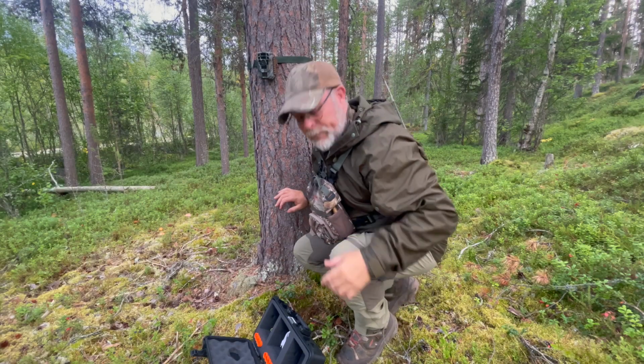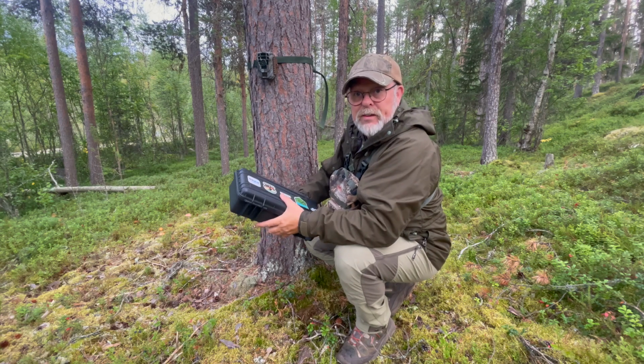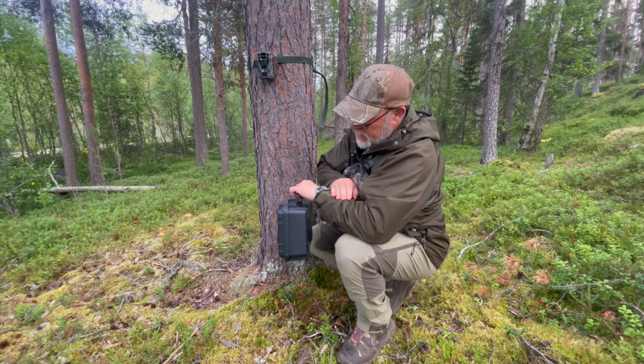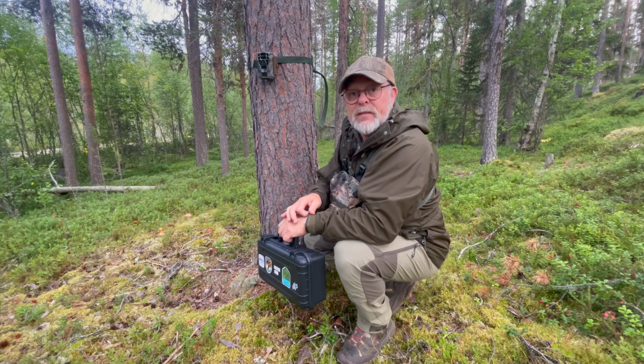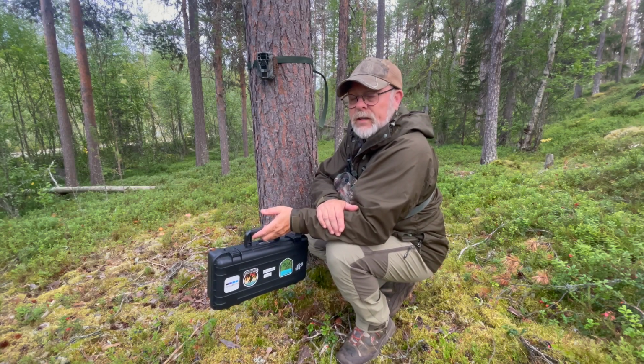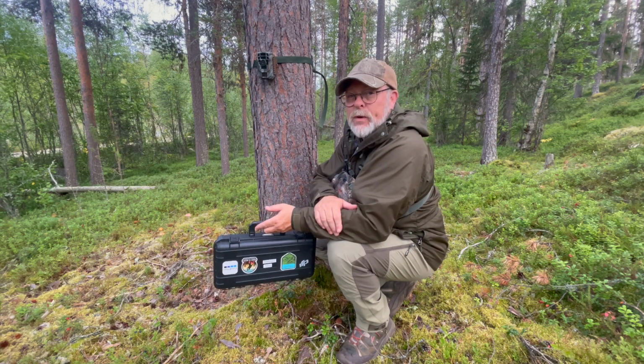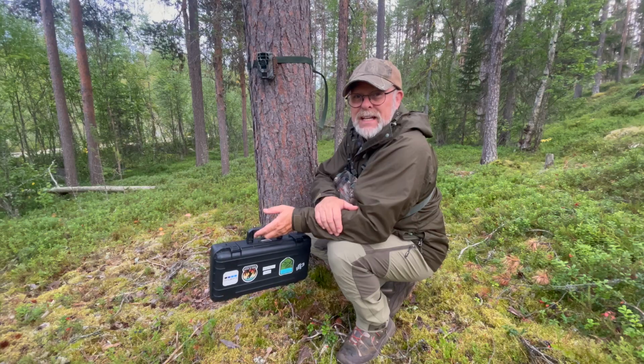That's the last one done. Now, let's get away from these midges. It is 7:37, so another couple of hours till it's dark, and then my alarm goes off at 8, and I will be straight over to retrieve them, see what's on them.